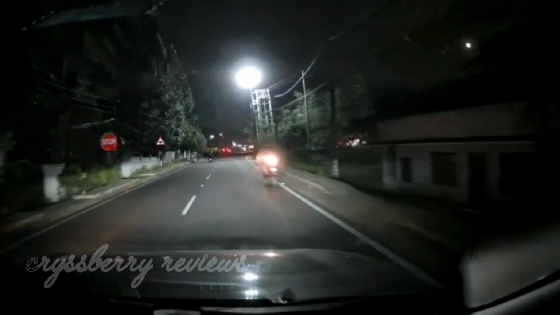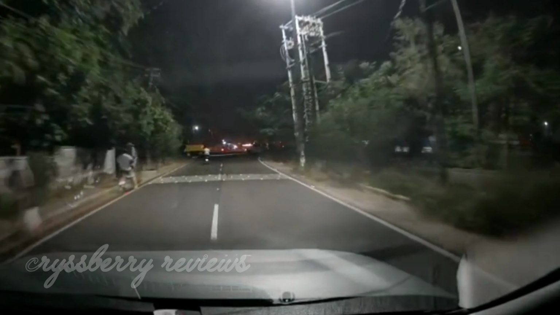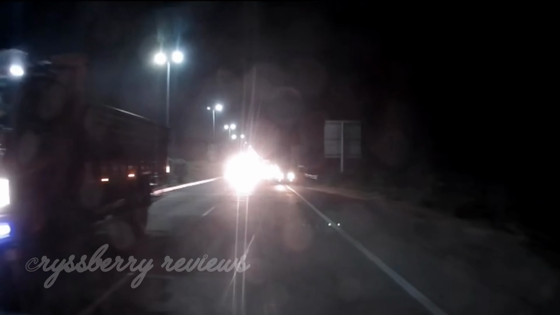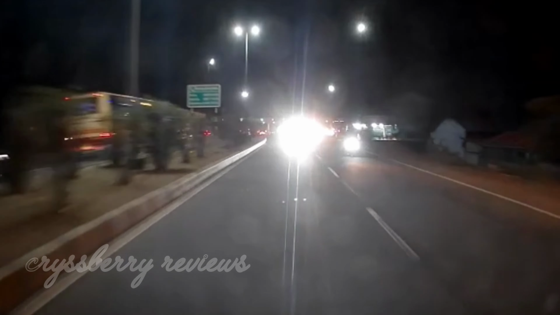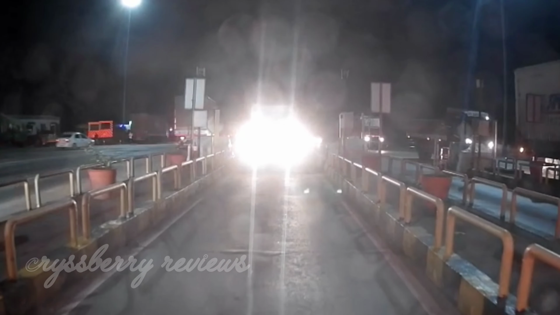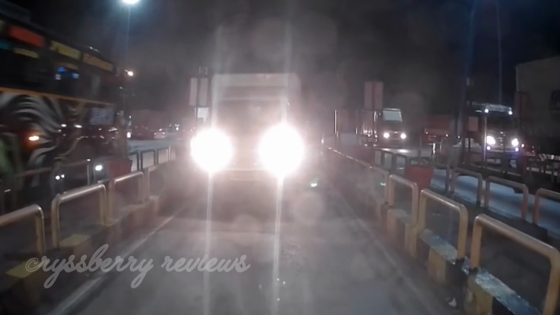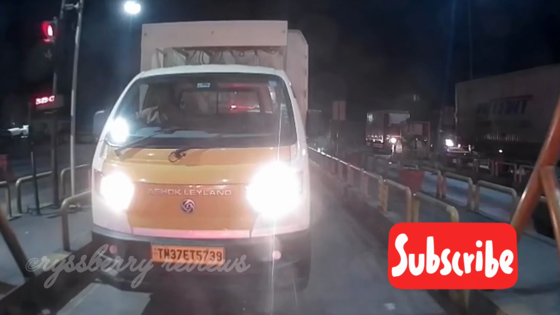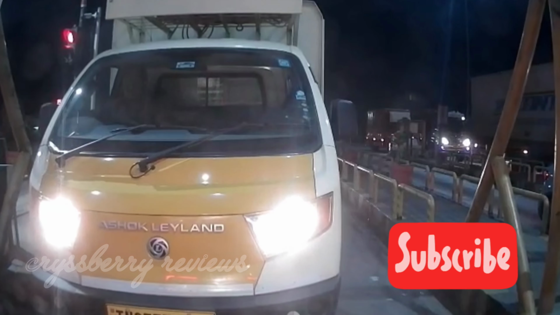That is a view from the front camera at night. So this is the night vision from the rear camera. So now you can see how clearly the number of the vehicle behind us is visible. Do you see it? It's crystal clear, right?